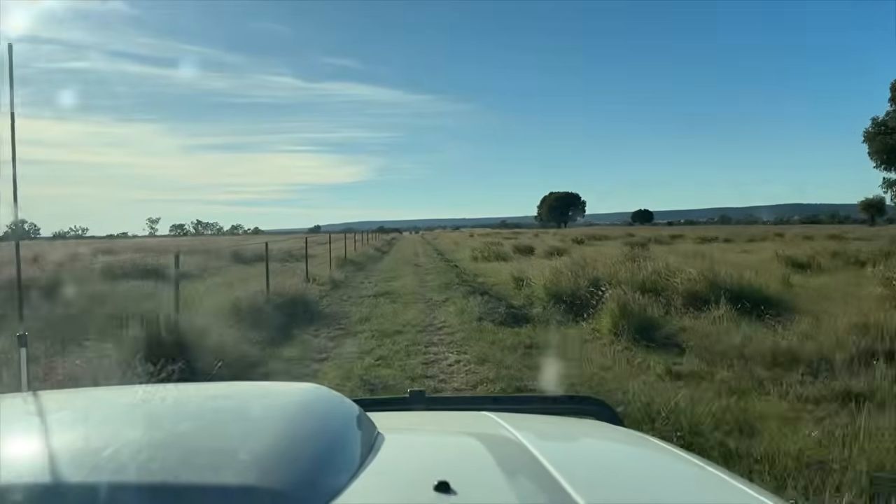So righto, let's go and check the others, see if we got ourselves another fox or dog. We've been on a streak, we've been getting something every morning for the last few days. So, see how we go today.